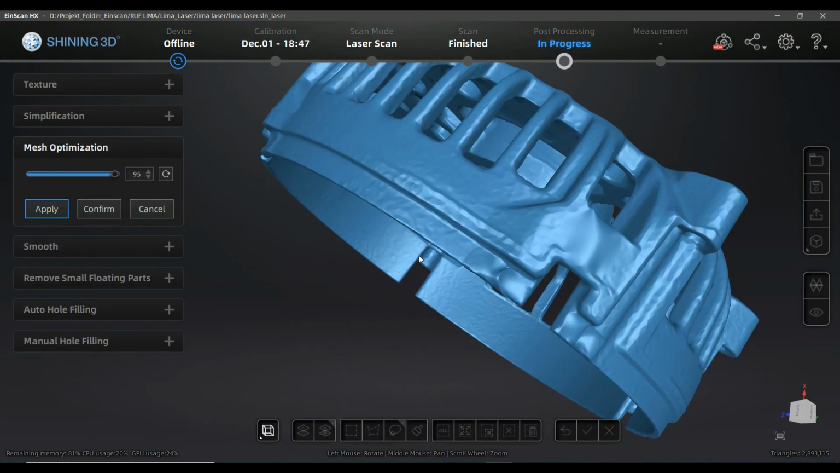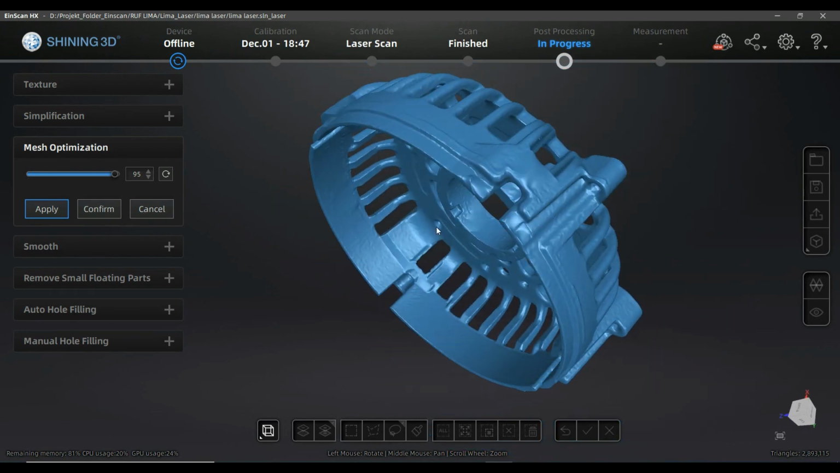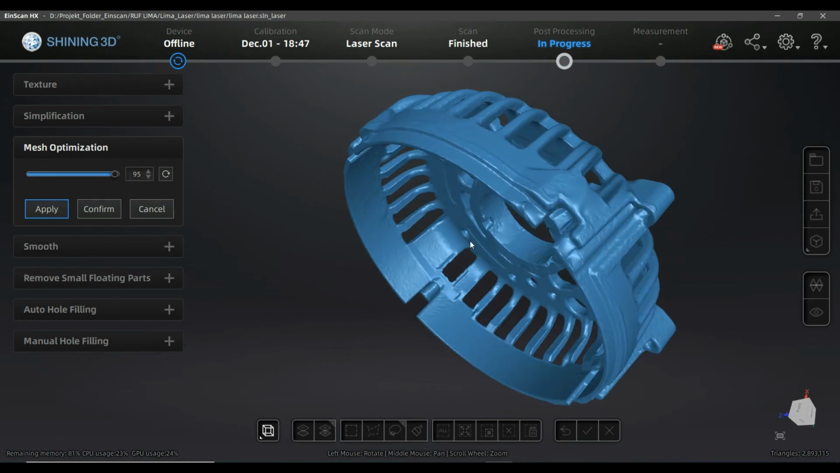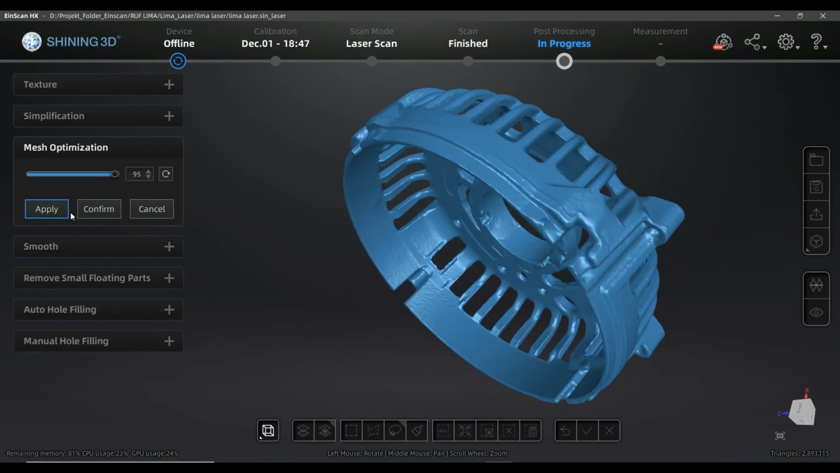So you can see that here the surface in the depression has lost a bit of the patina, or let's say sandblast finish.